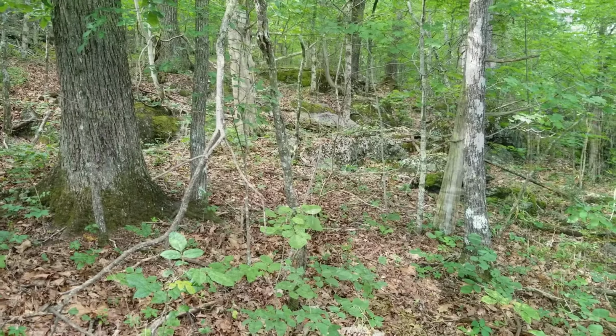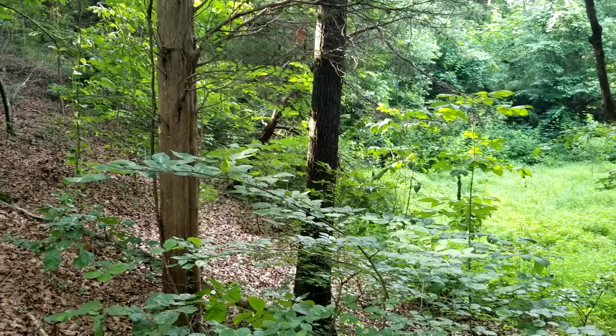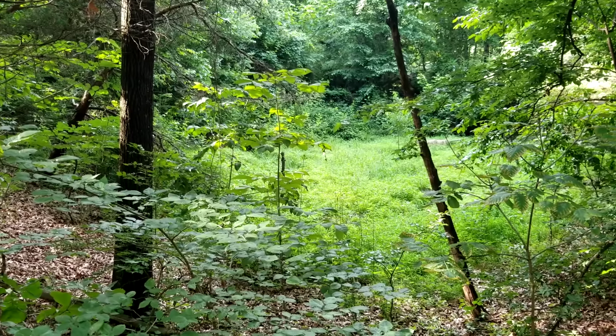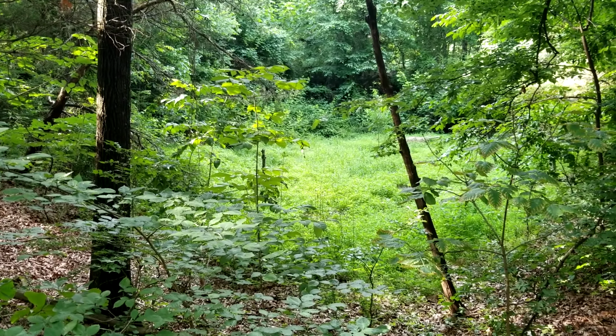And down there at the sinkhole, it had plenty of water in it, I'd say. But the weeds are so deep, you really can't see it. It's like a little jungle down there. But that's the sinkhole here on the ridge.